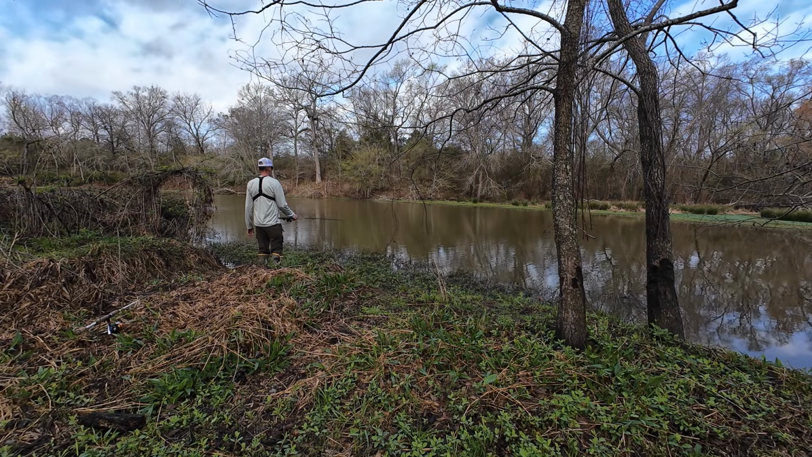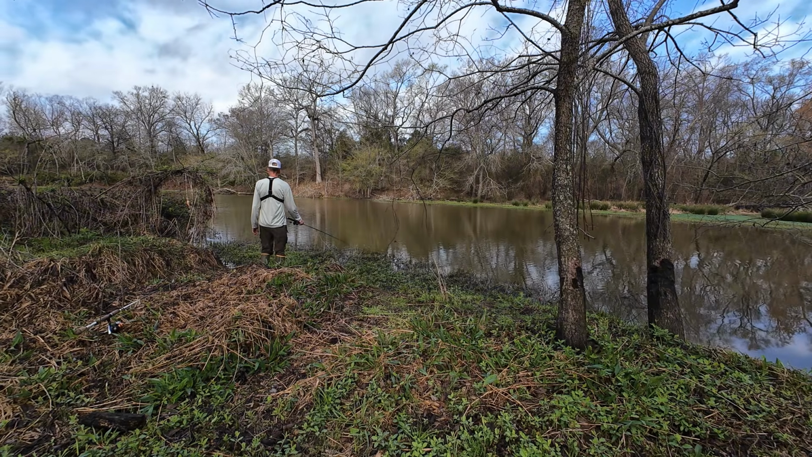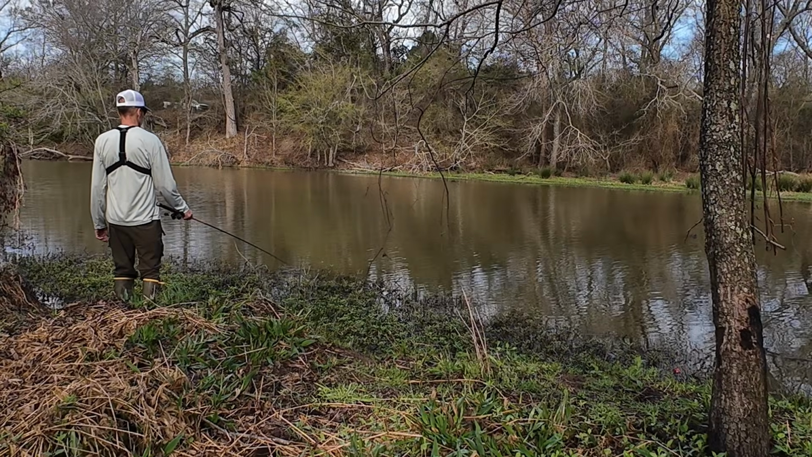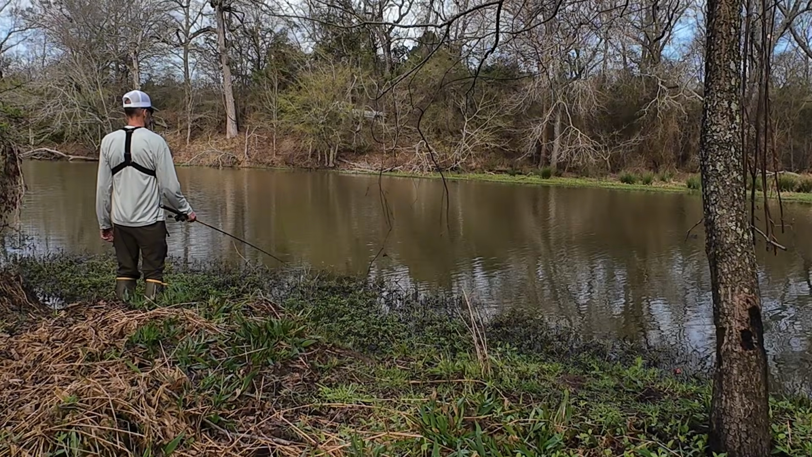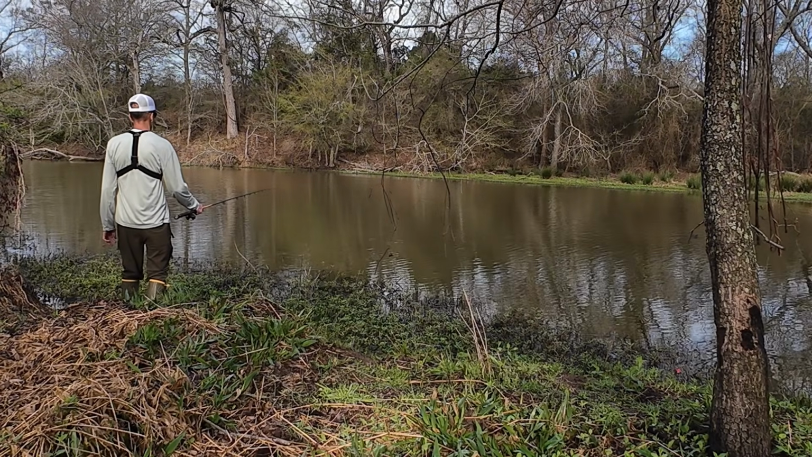Just can't catch many up shallow this morning. Maybe those thunderstorms messed those shallow fish up. Pushed them back out. Something happened.